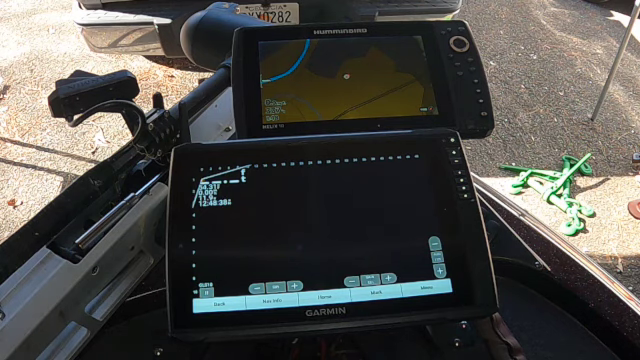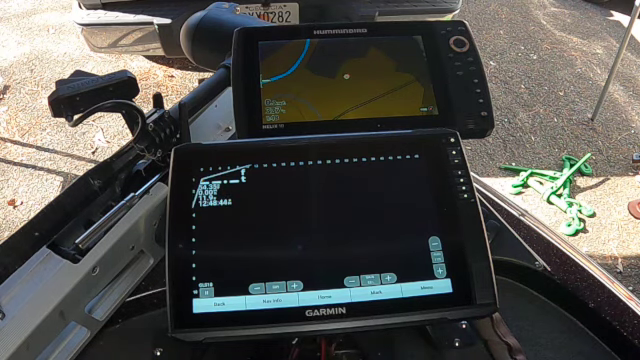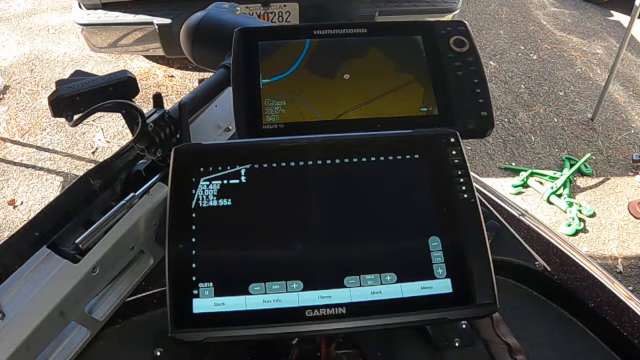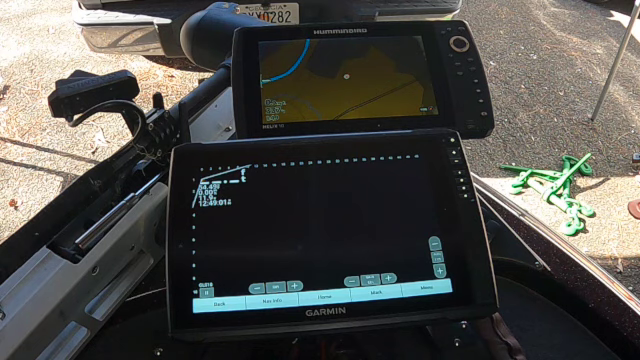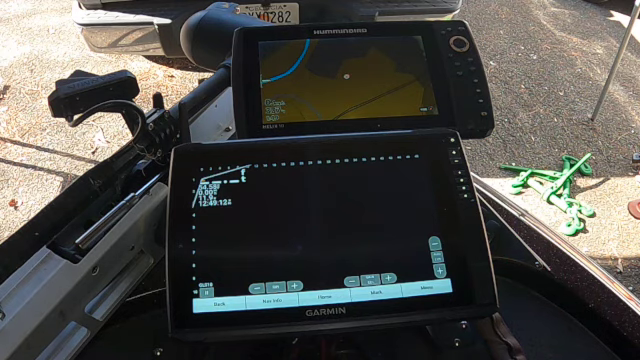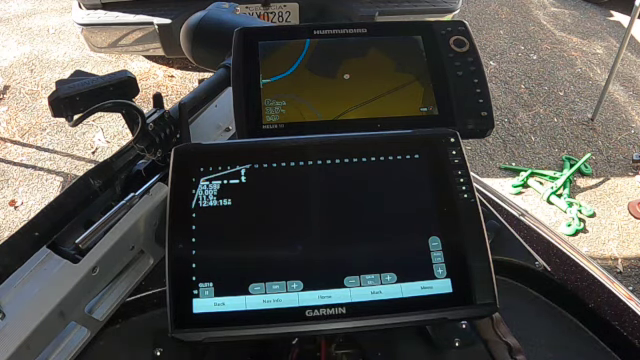The Lowrance is very detailed when it comes to, if you're looking at structure, being able to see exactly what that structure consists of. You can see a hole in a giant rock under the water, which is pretty cool. But one downside that I've noticed to the Lowrance is, for me anyway, it's hard to tell what kind of fish I'm seeing. Am I seeing a bunch of crappie? Am I seeing a school of bass? I can't typically tell the difference, because most of the time on the Lowrances that I've used, the size of the fish looks the same.